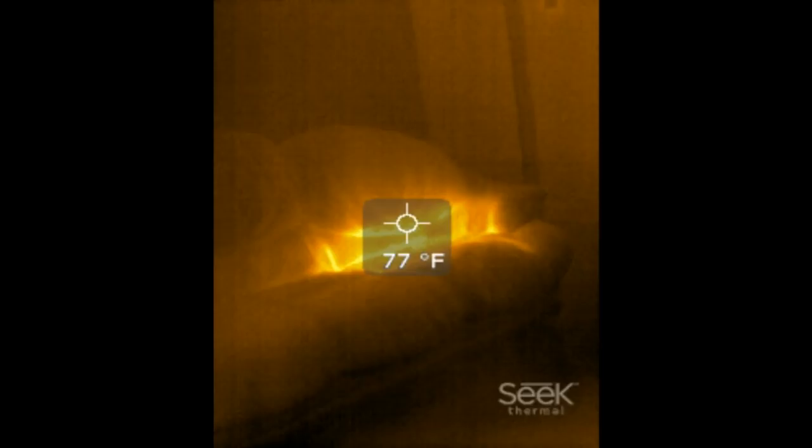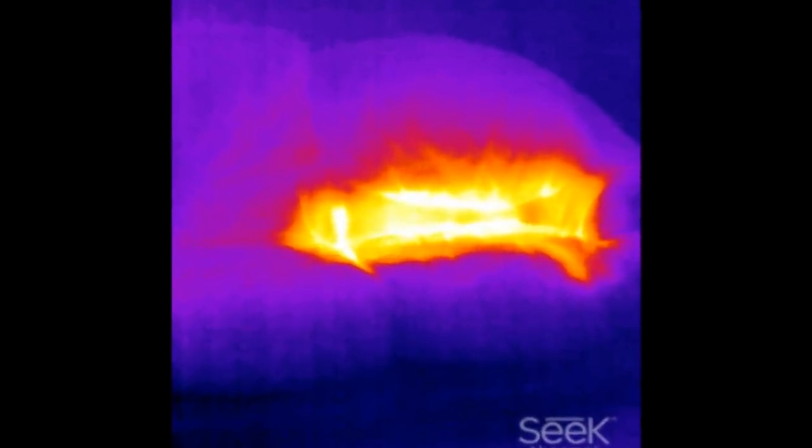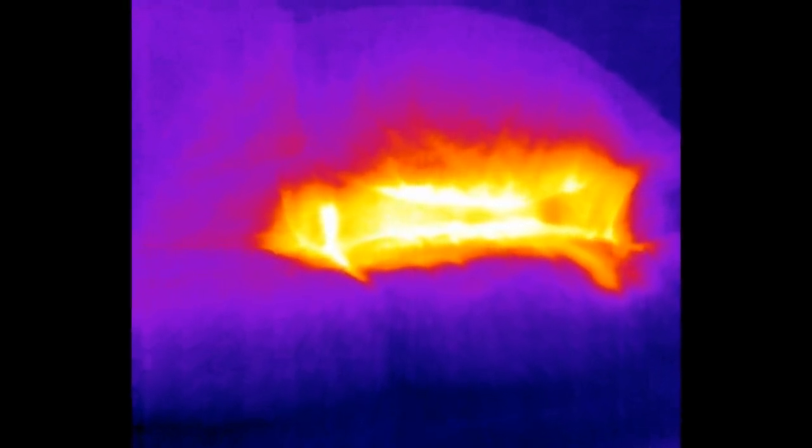Even after telling my dog not to lay on the settee, and you can see that she's not there, you can see her thermal imprint. The beauty of thermal cameras. Such a naughty girl. Don't get on the settee, I told her. And where is she? At any rate, it makes no difference.